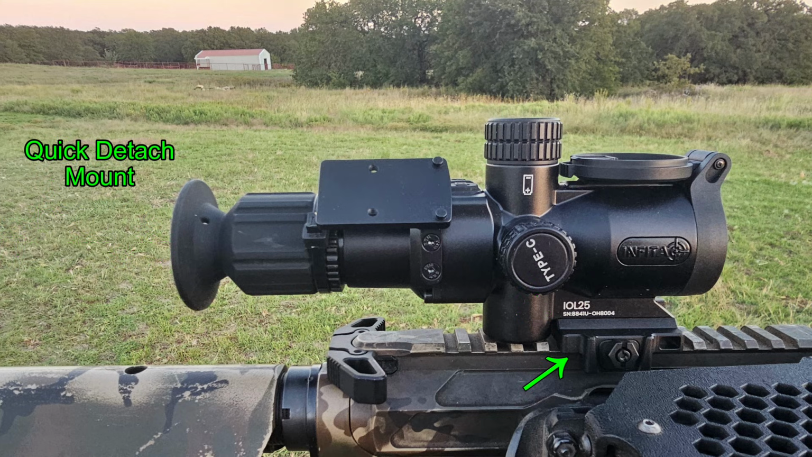And last is the mount. It is a quick detach mount, and if you'll notice, it's located forward on the scope, which means you can bring the eye cup of the scope further back. And that means, I think, that this should be well suited for use on bolt action rifles. I don't have one to try it out on this time, but it looks like it's going to be just fine for bolt action rifles as well as rifles such as the AR-15 that I am using.